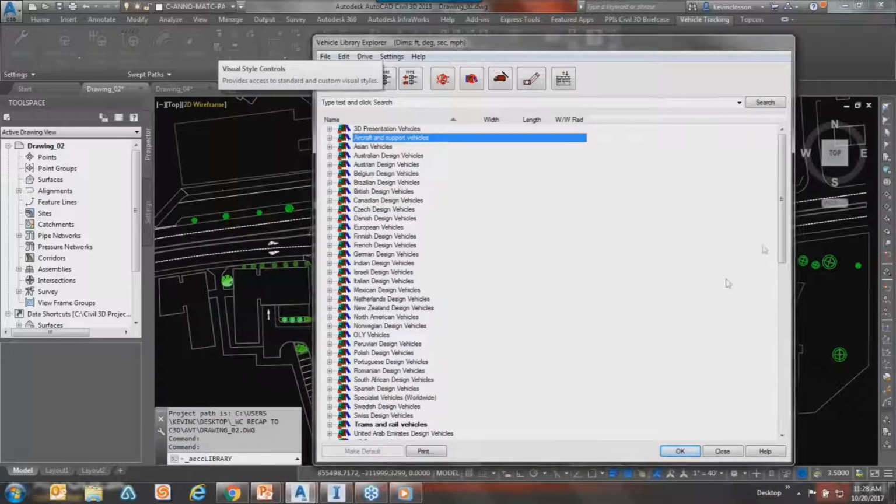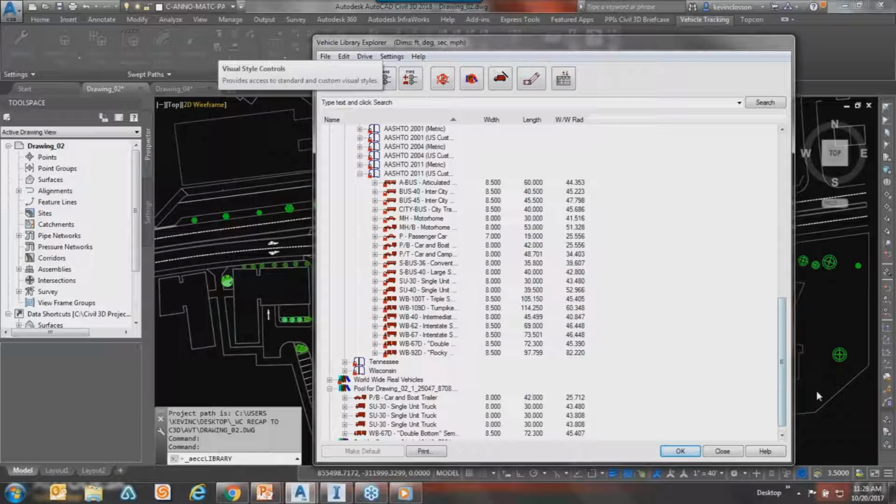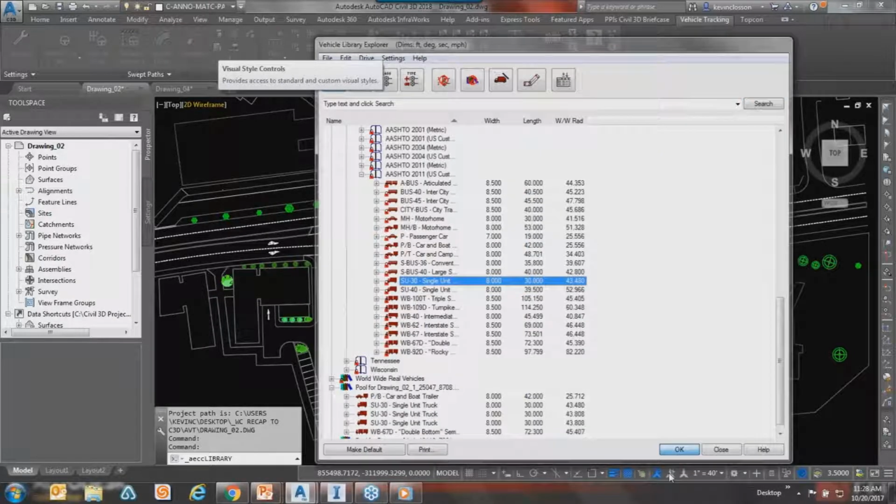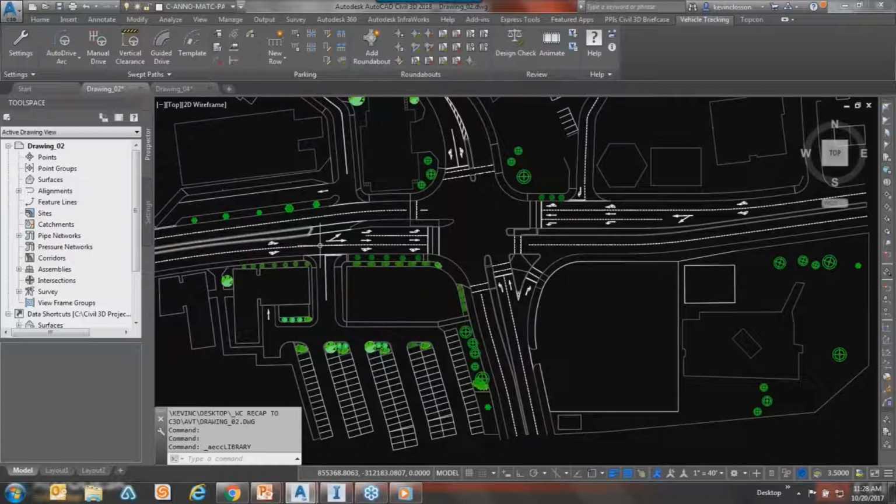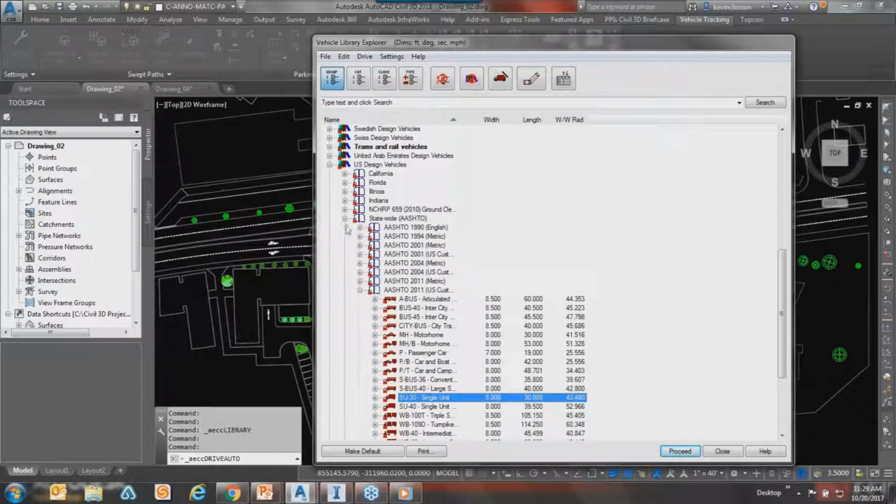You have to pick your vehicle first, of course. Find something close. I don't know what I have here. There's a single unit, I'll try this one. It's a truck. Okay, I've played with this drawing in the past, so hopefully this works. And then I'm just going to go ahead and drive it and see what happens here. So I'll do an auto drive. Oh, sure. That's nice.